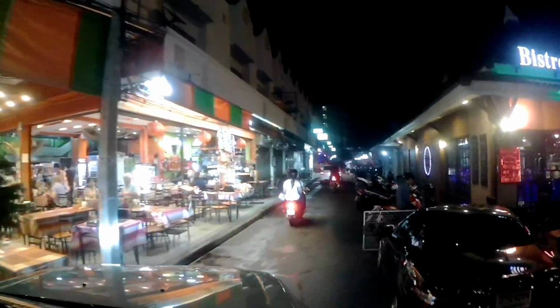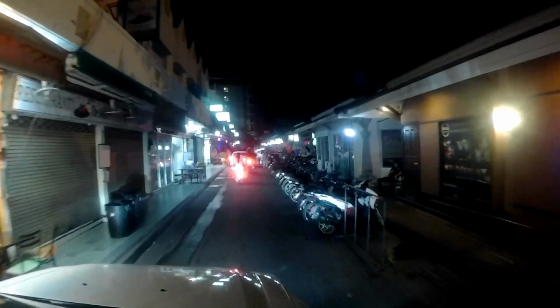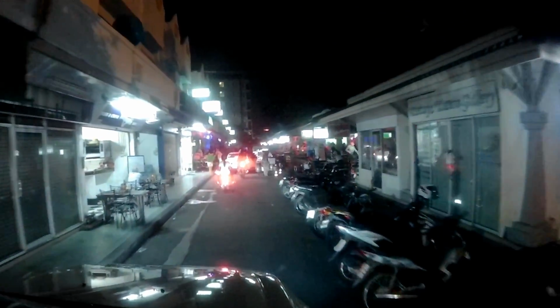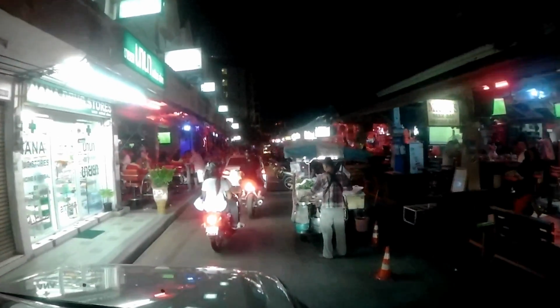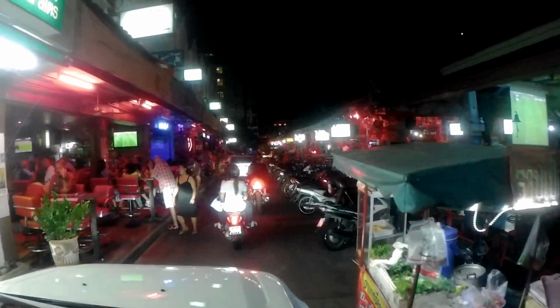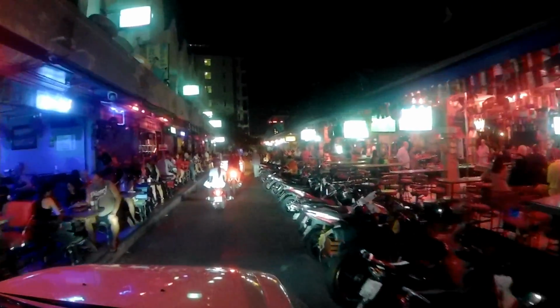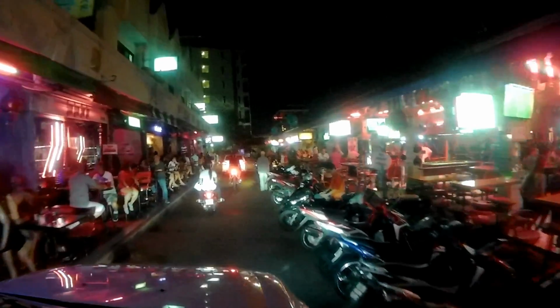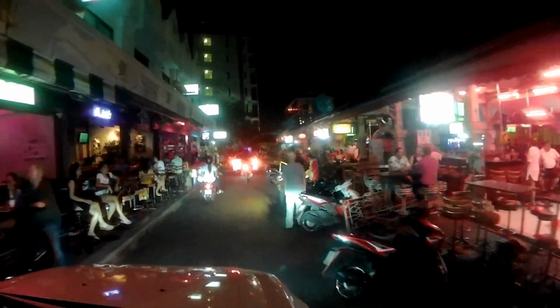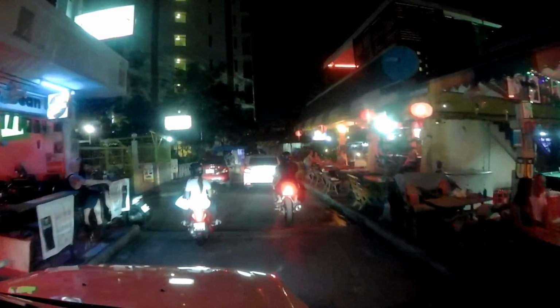Lots of bars, restaurants on the left as well. It's a very narrow strip along New Plaza. The motorbikes don't help, parked up on the right.